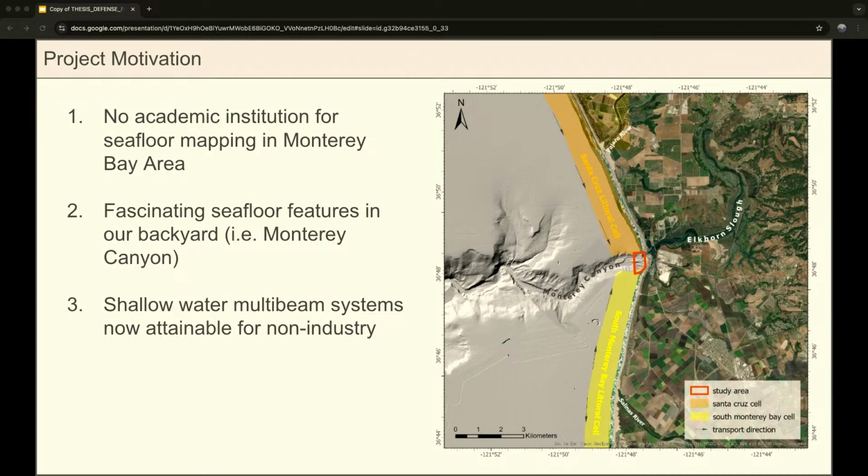It's a habitat for marine species. It's a big sink for the sedimentary cycle, so you have both the Santa Cruz littoral cell and the South Monterey Bay littoral cell funneling into the canyon head. And it also affects physical oceanography processes such as wave refraction and internal waves.